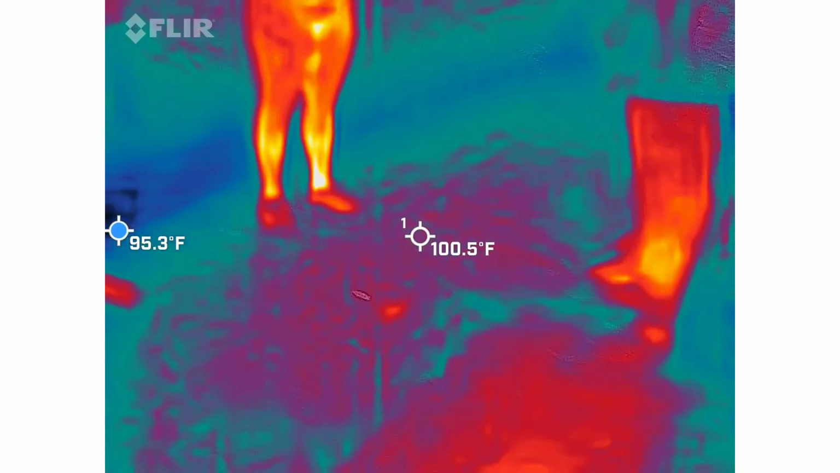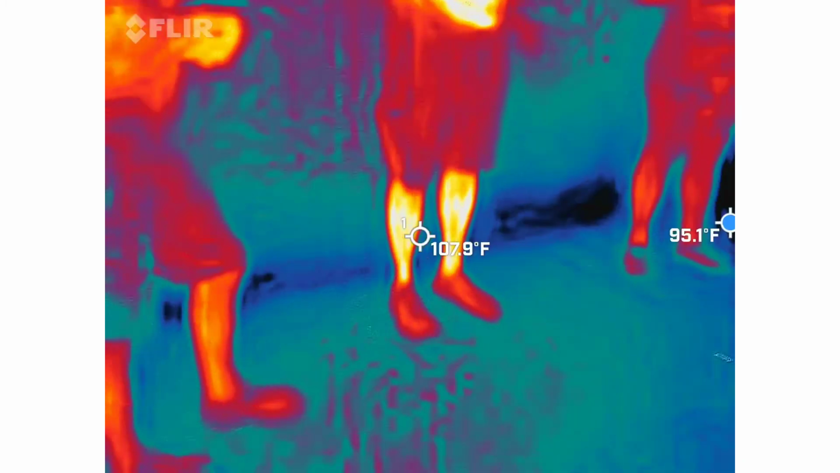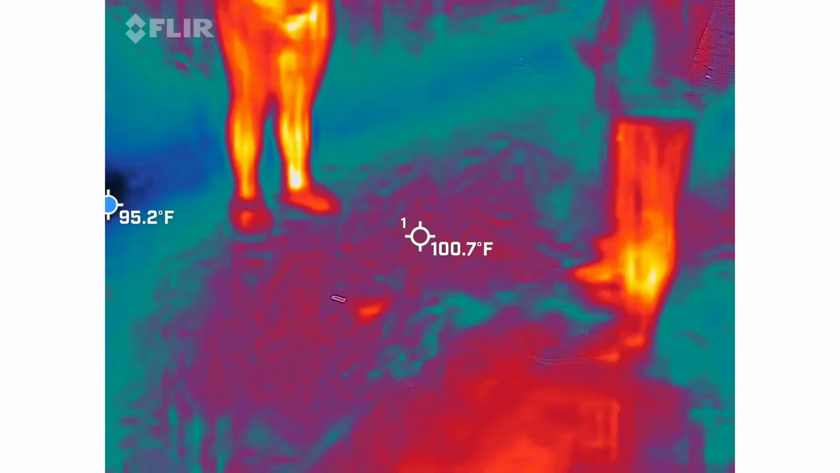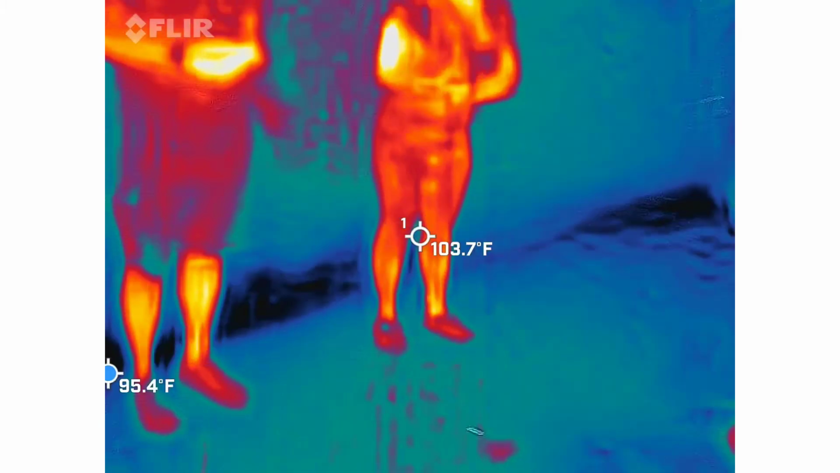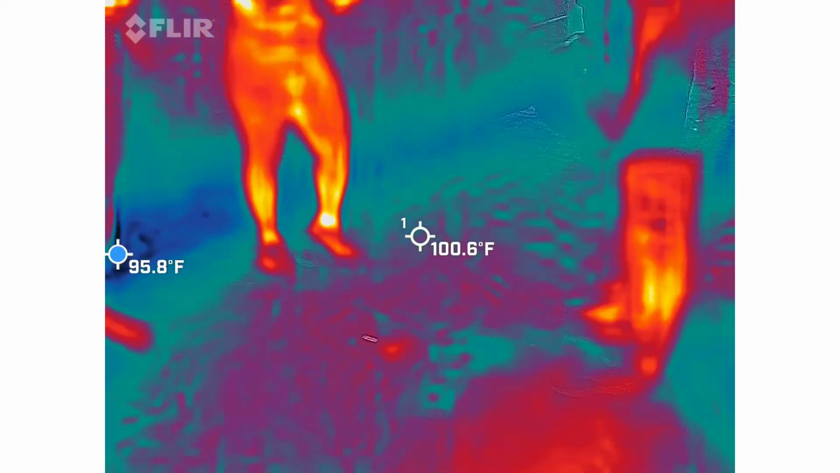Thomas Society. Thomas Society. So here's a 3.2 right there. 3.3. I'm still going to go with the highest spike. So I'm looking for anything above 3.7.